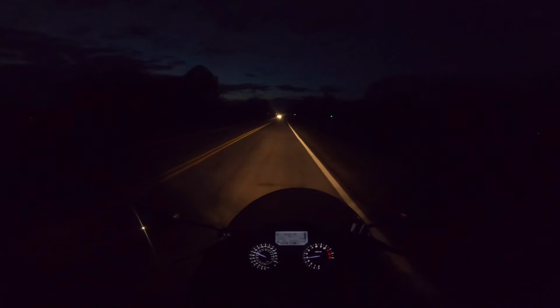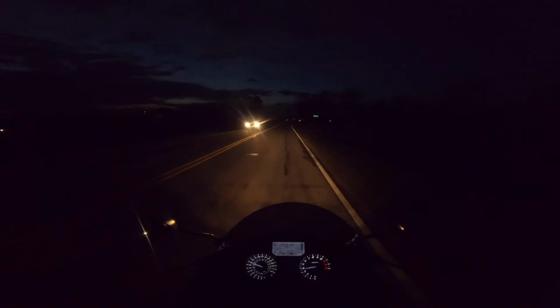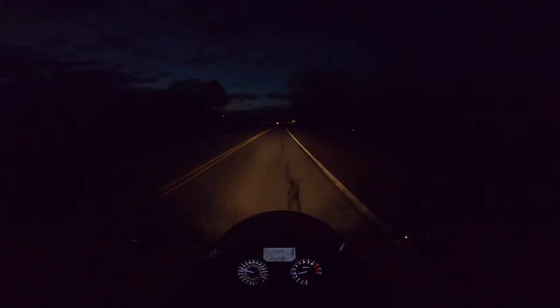Didn't have the actual lights on. It could have been a cop sitting there clocking people. It could have been just some guy trying to pull off the driveway, or even sitting in their driveway. There's no telling.